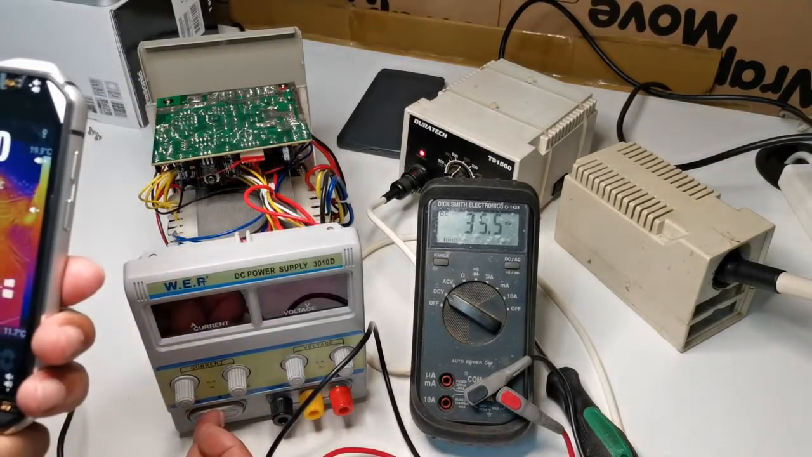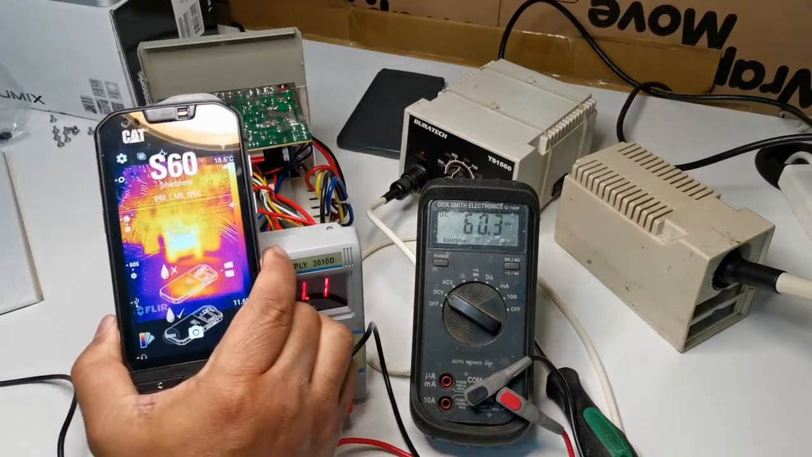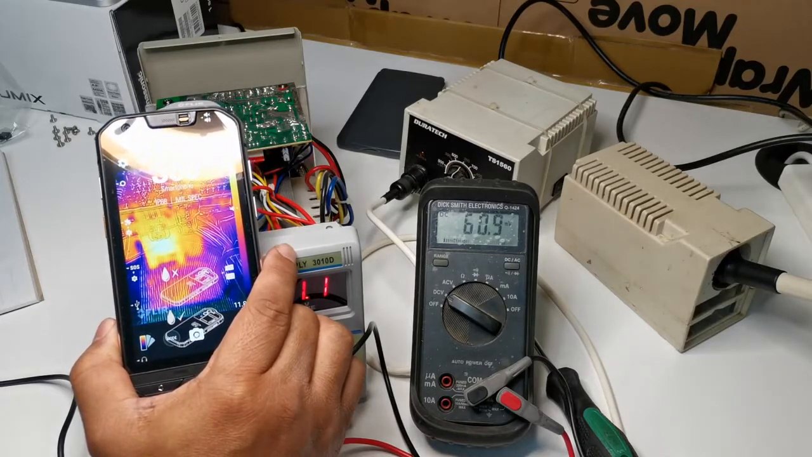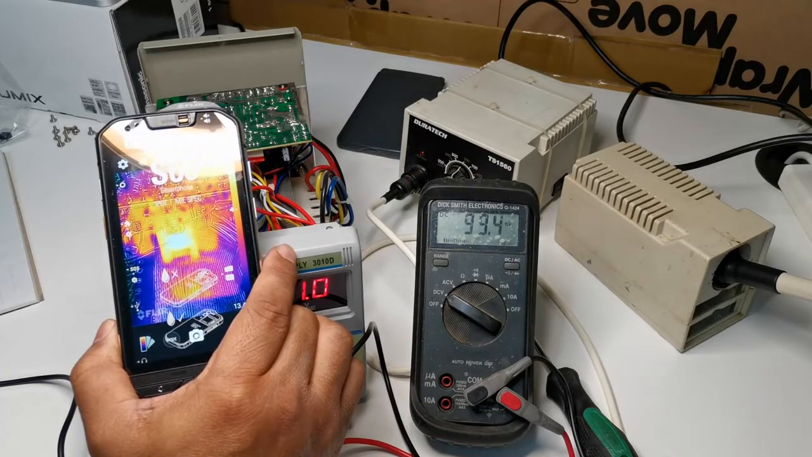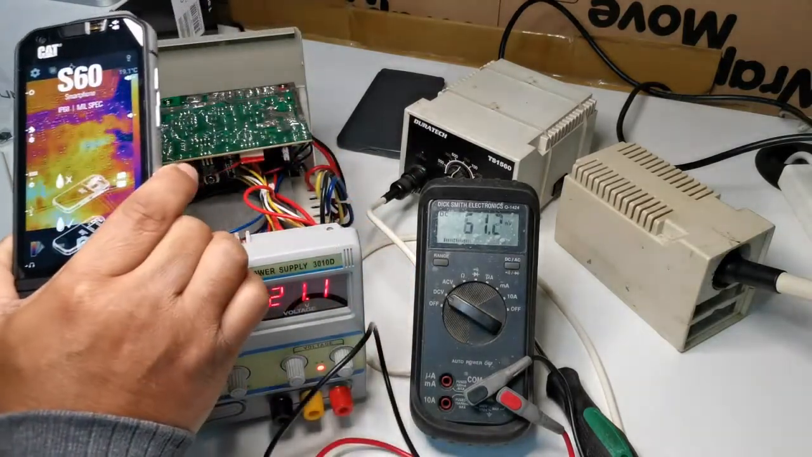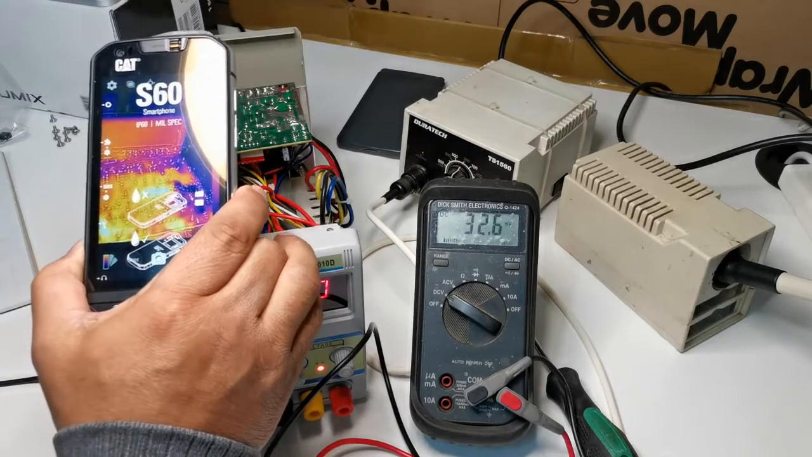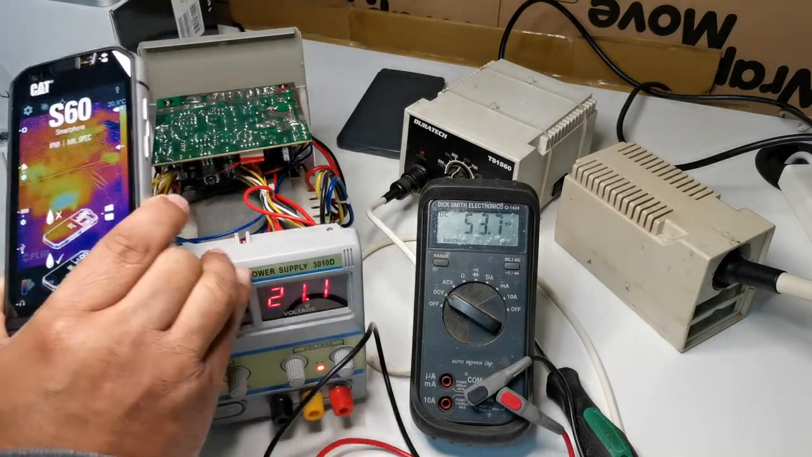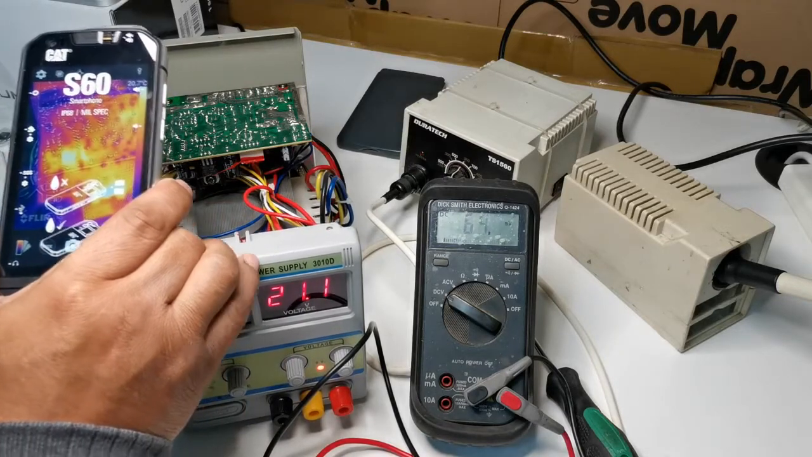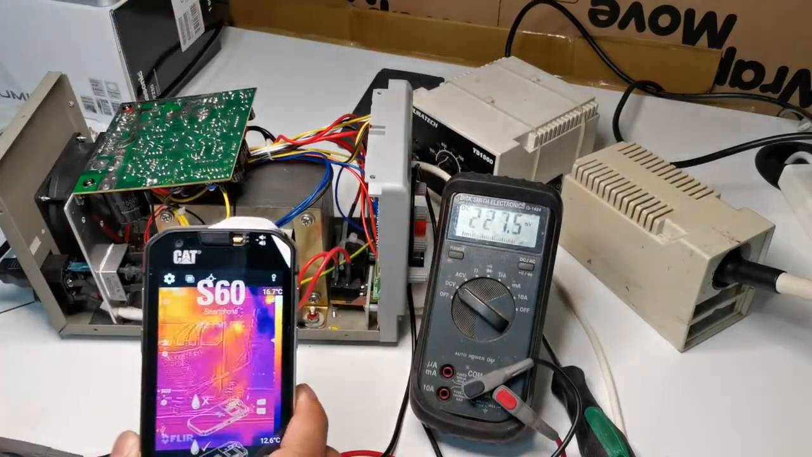Okay, this is it on. Check that regulator there. It's only 19-20 degrees, so it's not overheating anymore. Most of the circuit board circuitry is at 21 degrees centigrade.